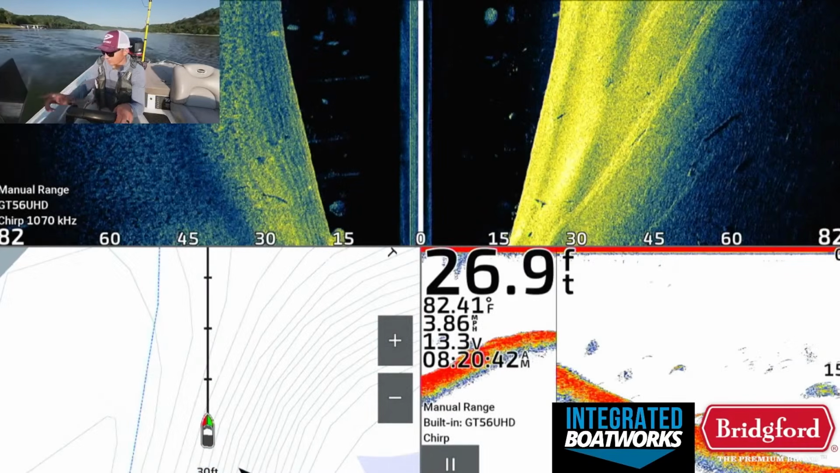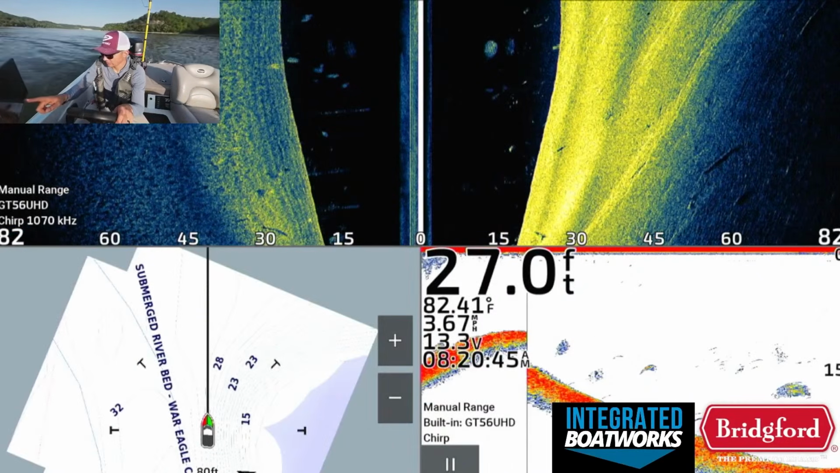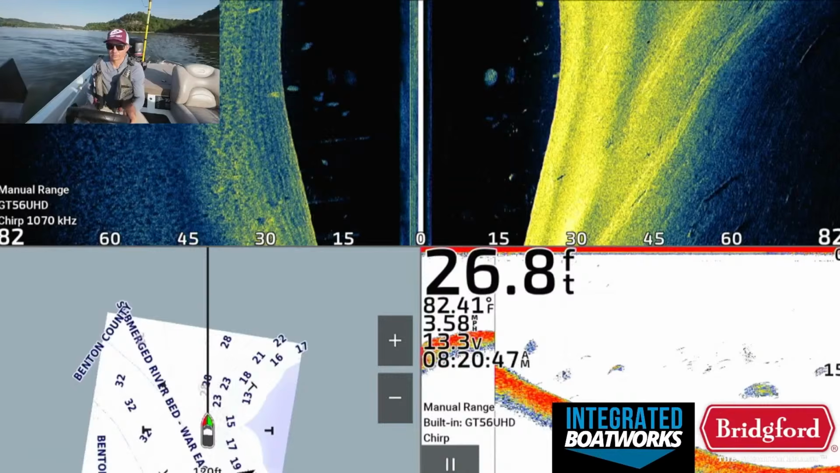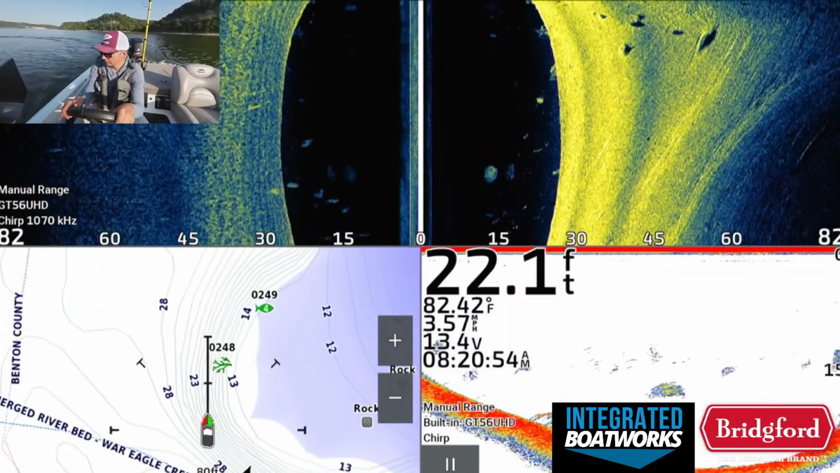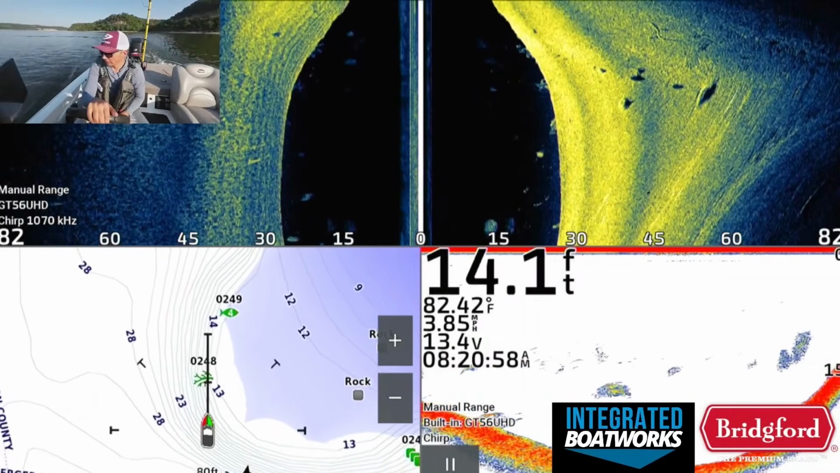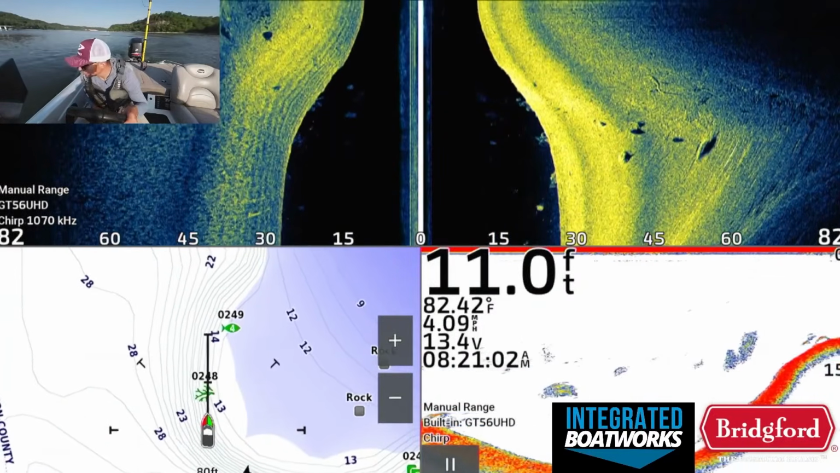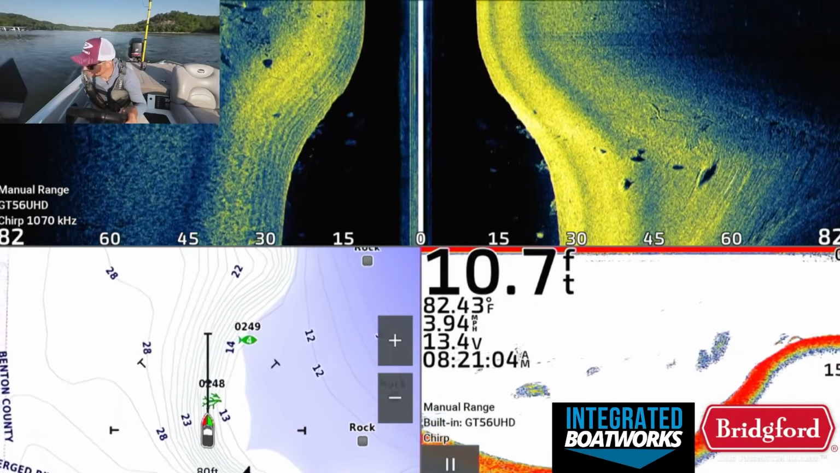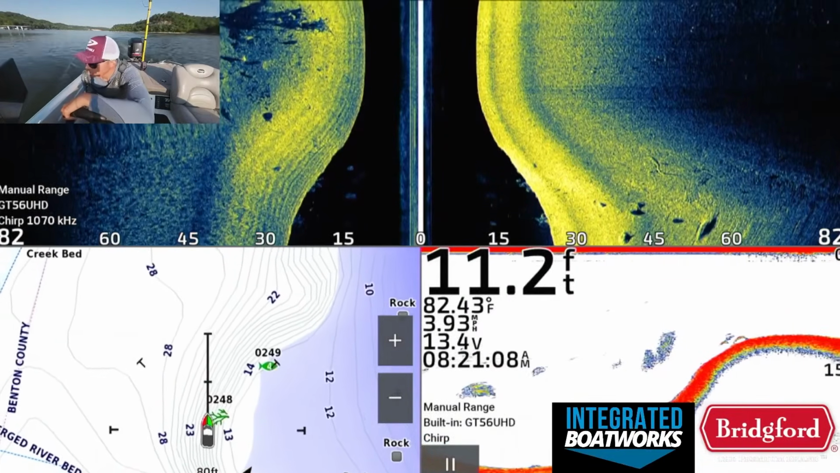But I'm gonna graph this brush pile that was over here, if my graph will cooperate with me. There we go. Graph this brush pile, see if there's anything here. And if not, we're gonna make a run back to where we kind of started catching fish. But ooh, there's a couple fish right there. Any more? And just two?